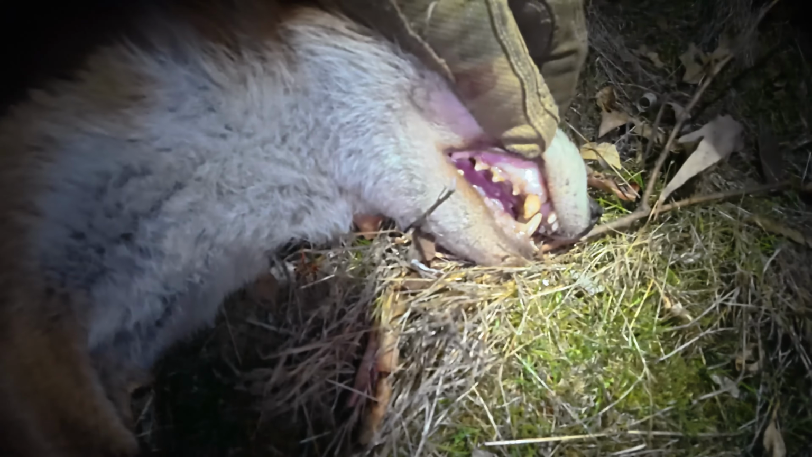Let's see if we can get some white light on that. This one on. Have a look at those for jumpers. What's the other side like? There's a good old fox. Spot there. What a cracker. That is a mountable fox right there.